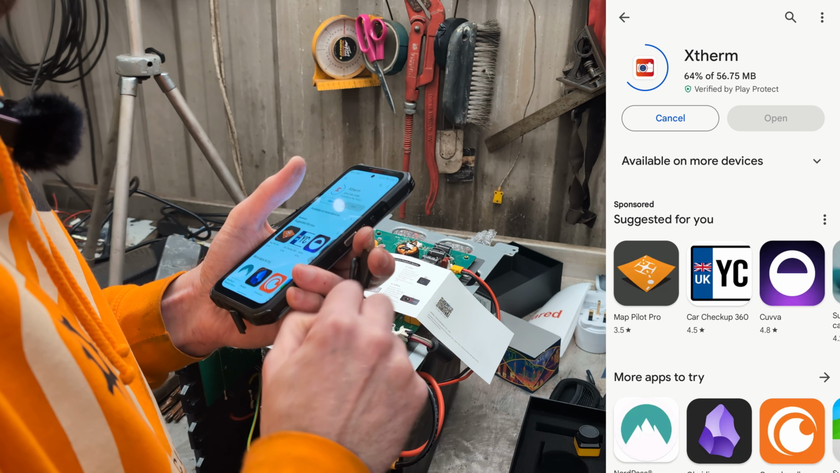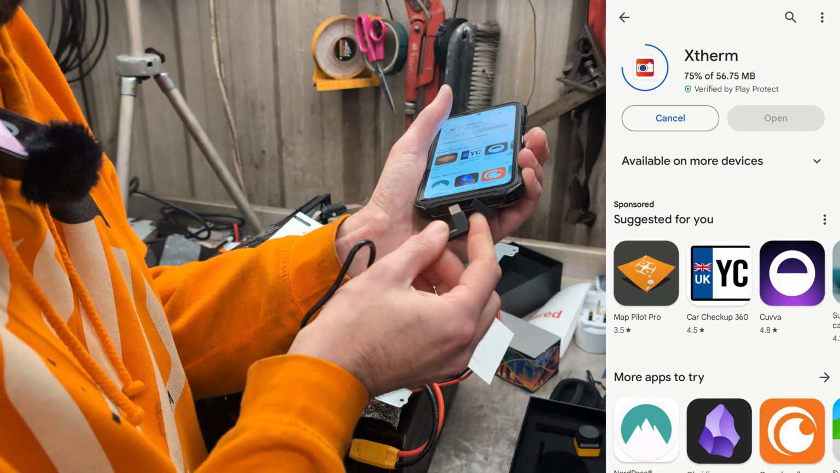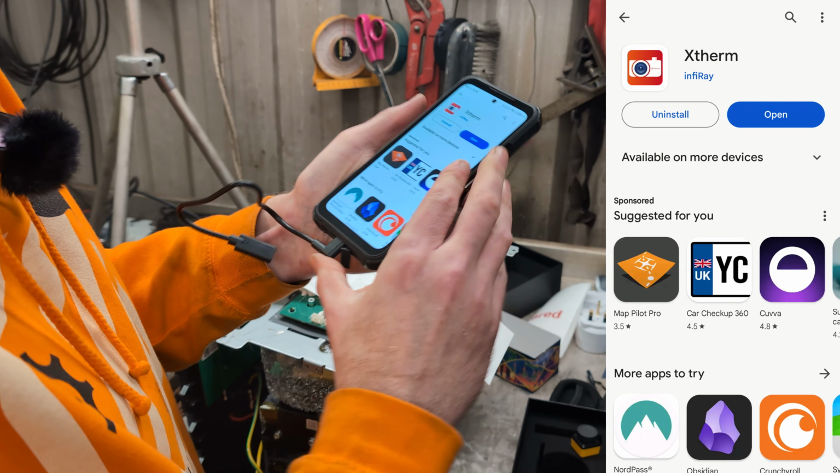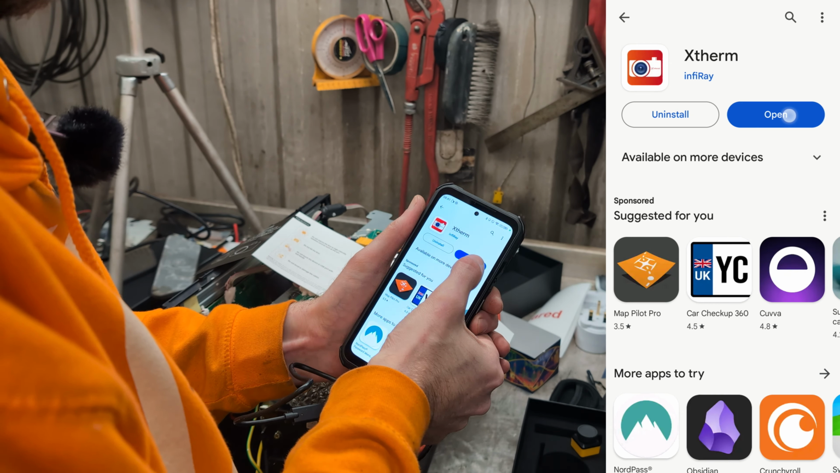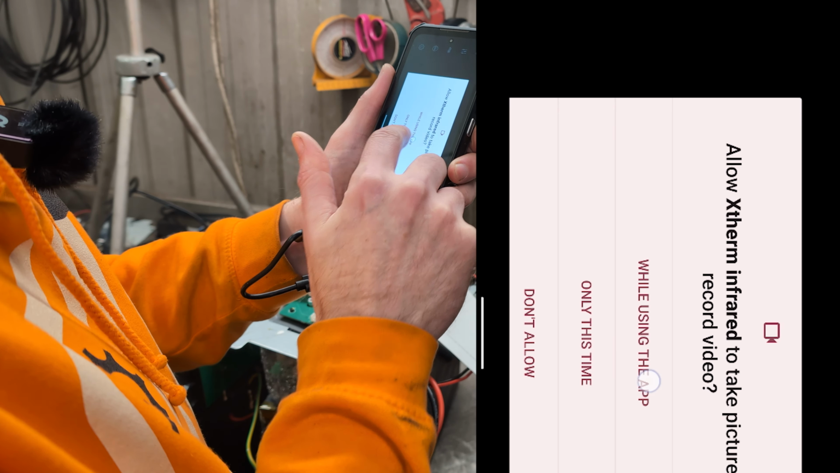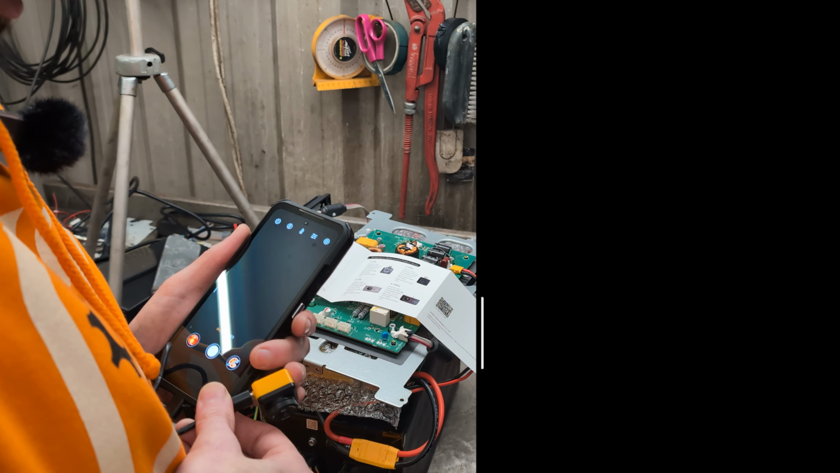Assuming this extension cable fits in the hole. That's great. Fine, I might just have to dangle the phone somewhere. Right. Because, I mean, will it go? I don't think it will. No, it will definitely not fit in the bottom of this phone. I mean, it would fit in the phone that we're using to record, but then I wouldn't be able to film. Right, is that plugged in? Whoop. Right. Open. Yes, while using the app. Right. Oh, not enough hands. Plugging in the Xtherm.